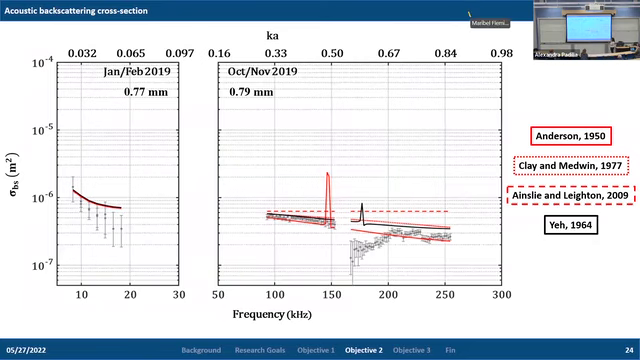So as we look, this is one of the results from the experiment itself. So this is for the small bubble. We have the acoustic backscattering cross-section as a function of frequency. We have the 4 different models. And then we have our data, which are the gray dots, and where the 5th and 95th percentiles are represented by the error bars of our measurements.